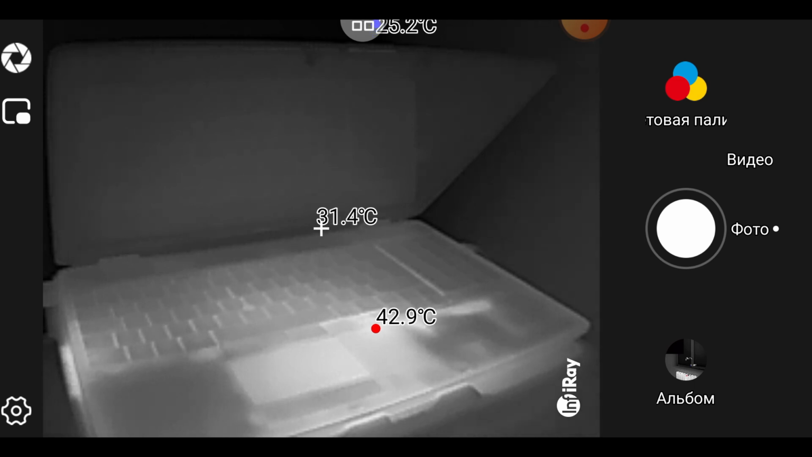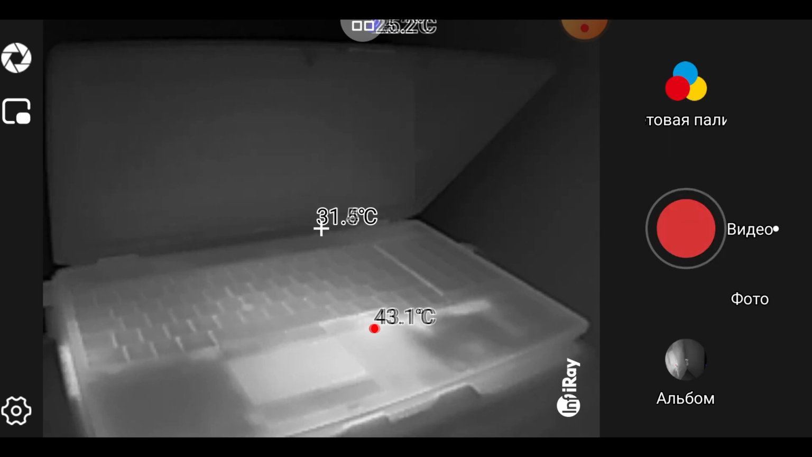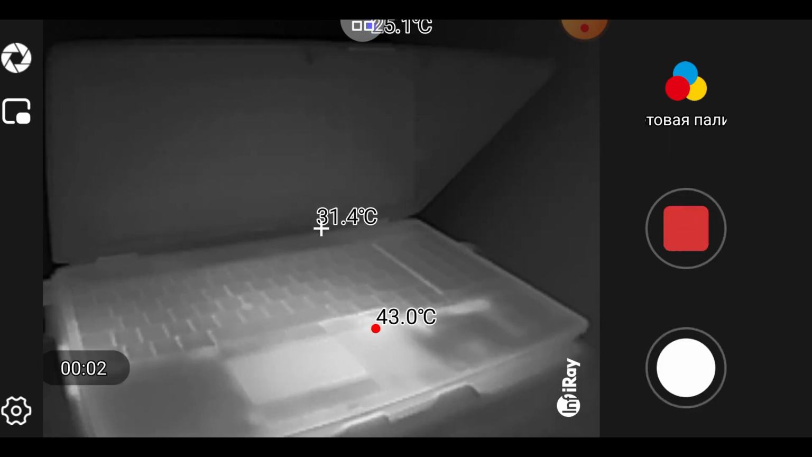You see the laptop turned on. On the bottom right is the album where all the photos and videos are saved. Just above is a button with which you can take a video or photo. If we press now, it will take a photo. If we switch, we can turn on the video. But during the video process, we can also take photos, or we can turn off the video.